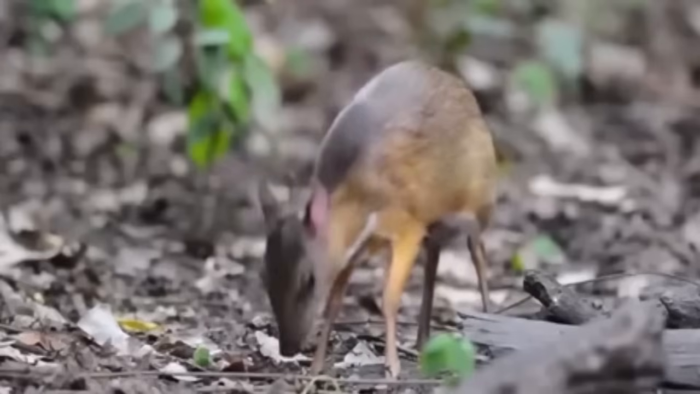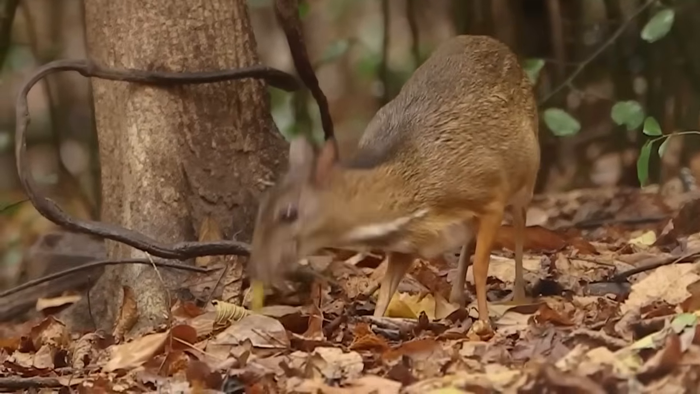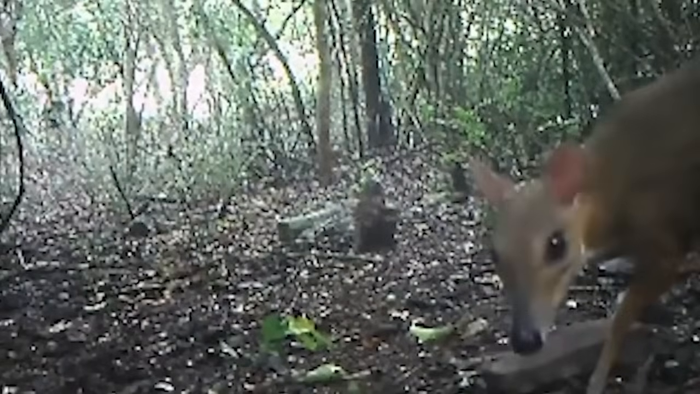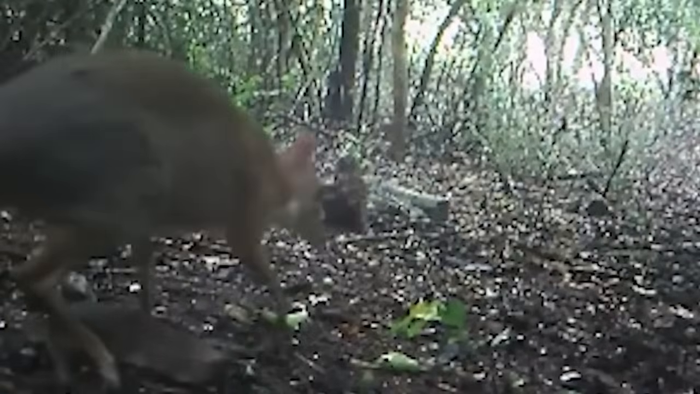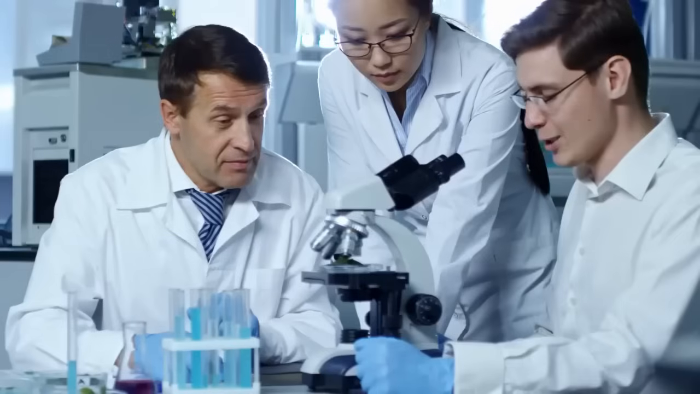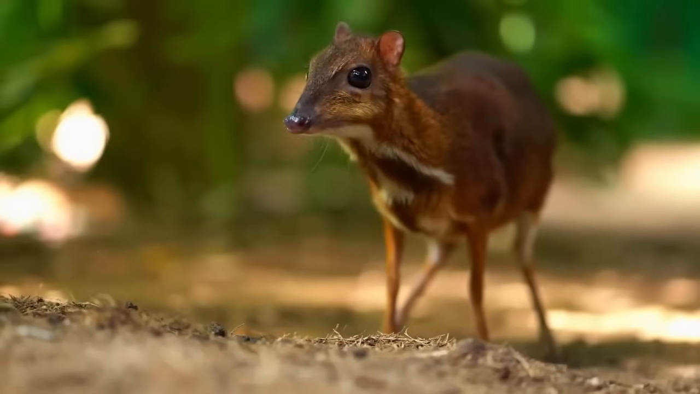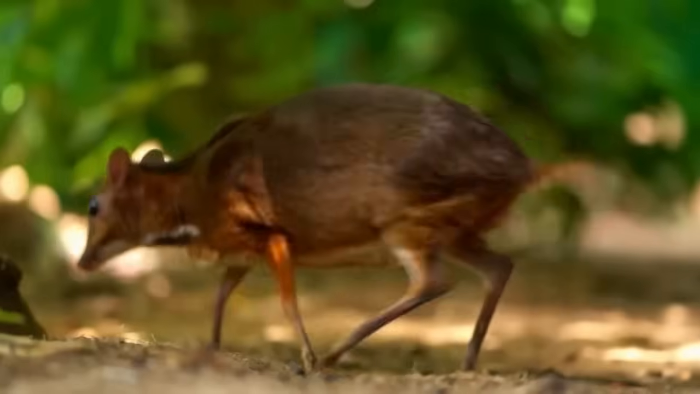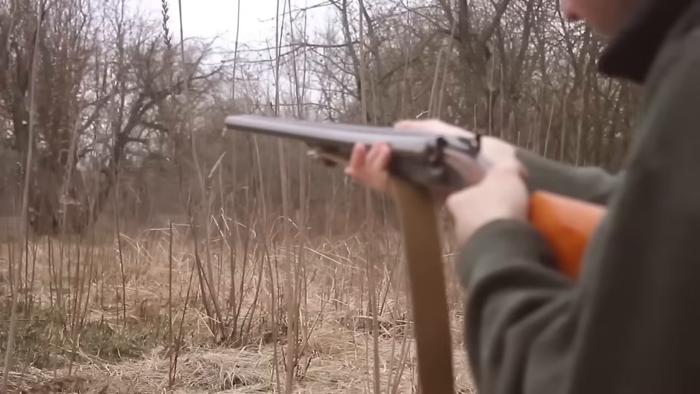It's notoriously elusive, and very little is known about its behavior and habitat. In fact, the footage captured on the trail camera is one of the very few glimpses we've had into the life of this rare and enigmatic animal. Scientists believe that the Vietnamese mouse deer is a nocturnal herbivore, and it's found in the dense forests of Southeast Asia. Its elusive nature makes it difficult to study, and it's considered a threatened species due to habitat loss and hunting.